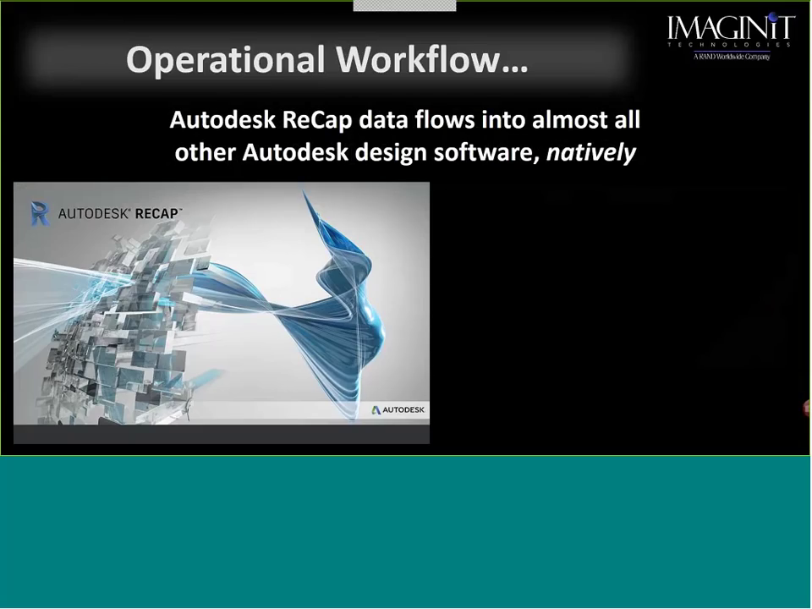Now, Leica and Autodesk went into this partnership together. They want to try to get scanners in the hands of the multitude, and one of the easy ways to do that is, most people use Autodesk software. Not everybody. Hopefully I didn't offend anybody by saying most people do, but a lot of people use Autodesk software. And natively, all Autodesk software utilizes the Autodesk Recap point cloud engine.